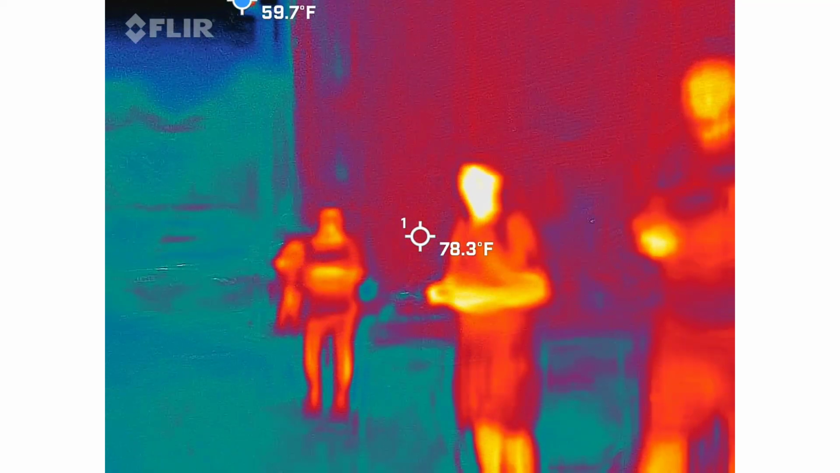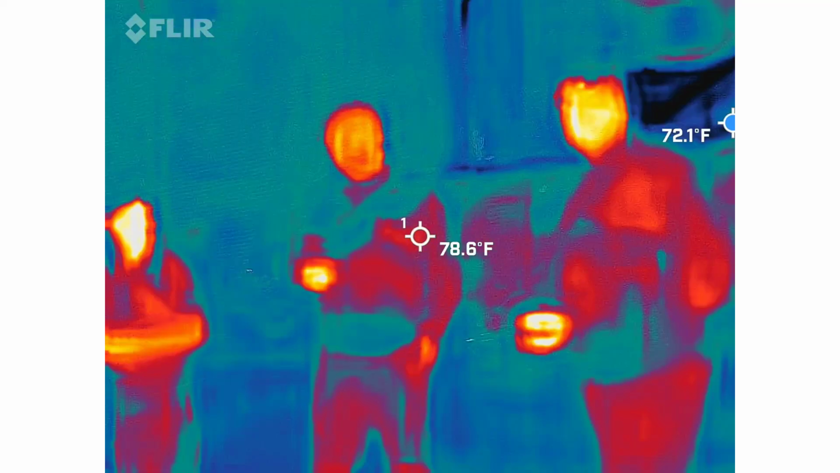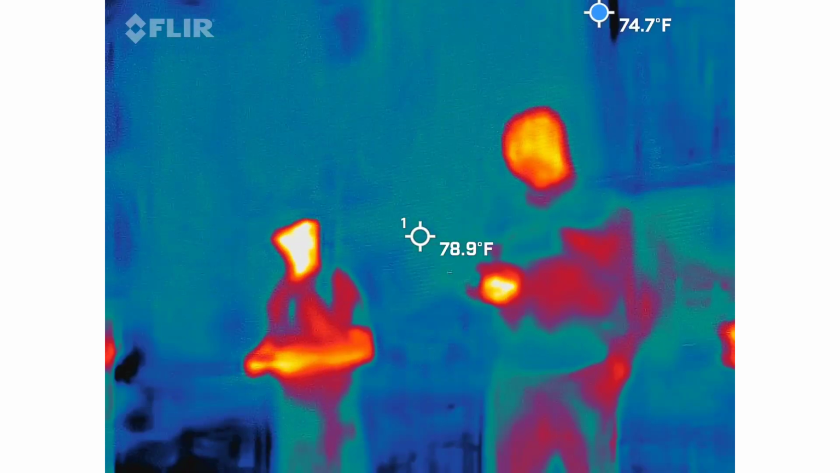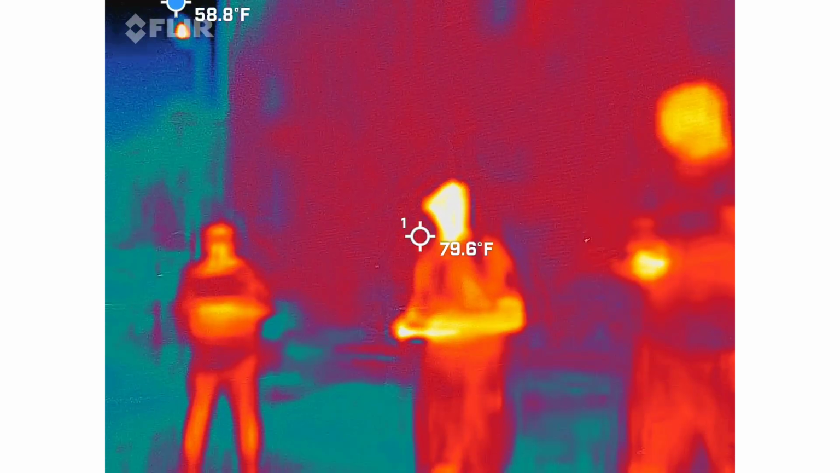There was a weird cold spot right over there, near the front of the building, like near a tree and a cannon. So do me a favor, stop your video so that way we